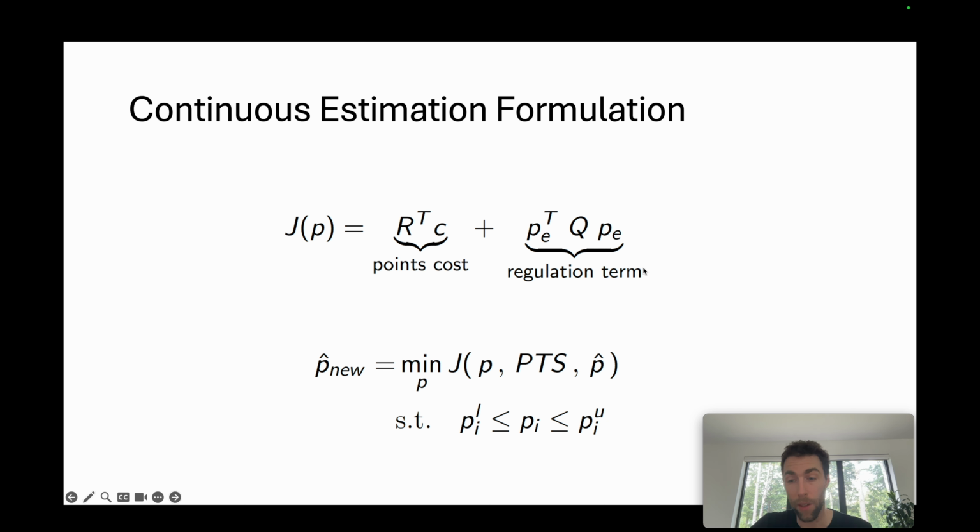We also have a regularization term because this is formulated like a Kalman filter, as a continuous estimation problem. We solve this program at each new frame of LiDAR data, and we try to minimize the cost of the measurement between the model, and we have some constraints on the parameters.